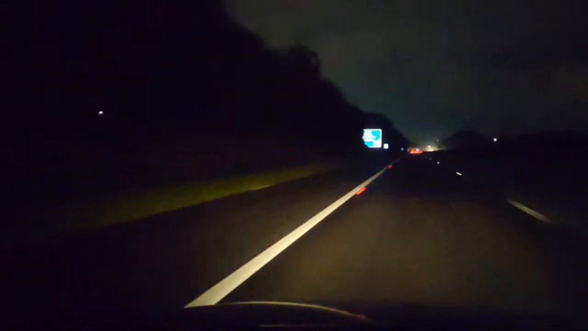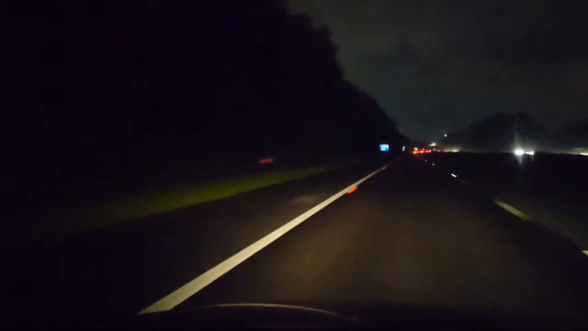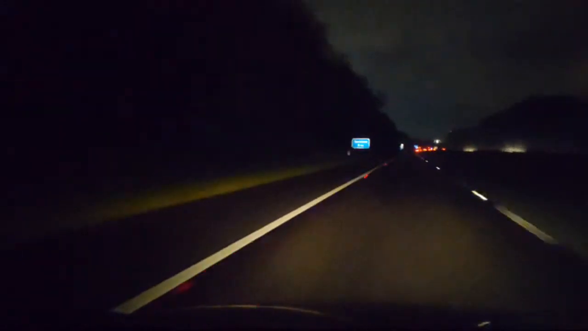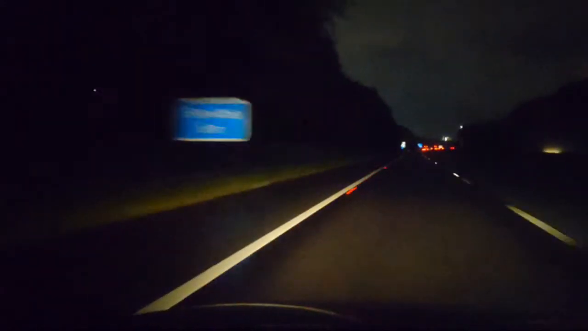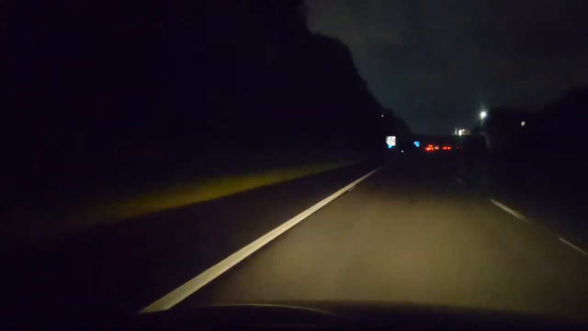So here comes the bridge with the world famous, on my channel, bus shelter on it. It's the second light above the white lights, the middle light. That's the bus shelter on a bridge. Yes, something to look at. Doing 70.